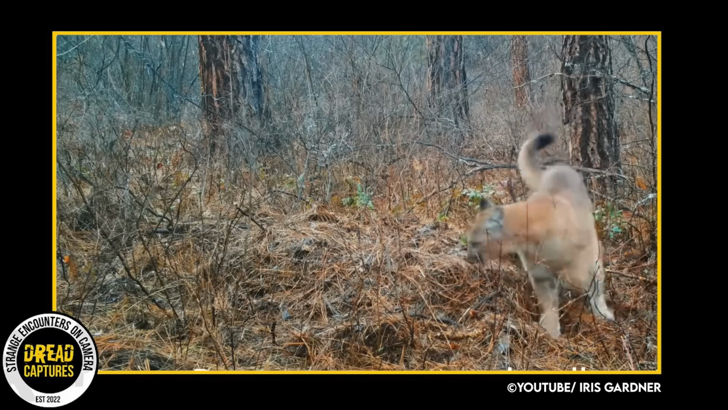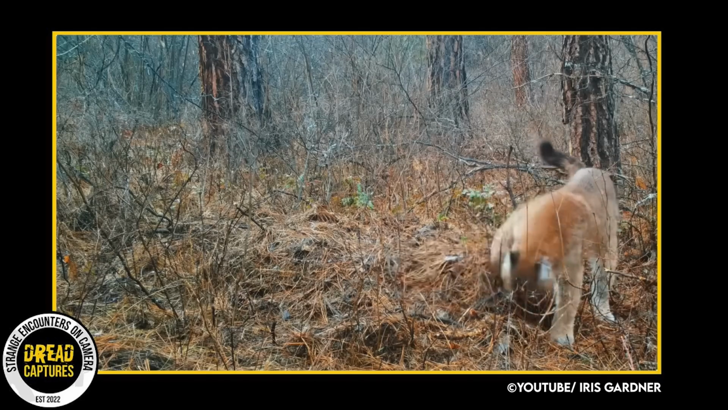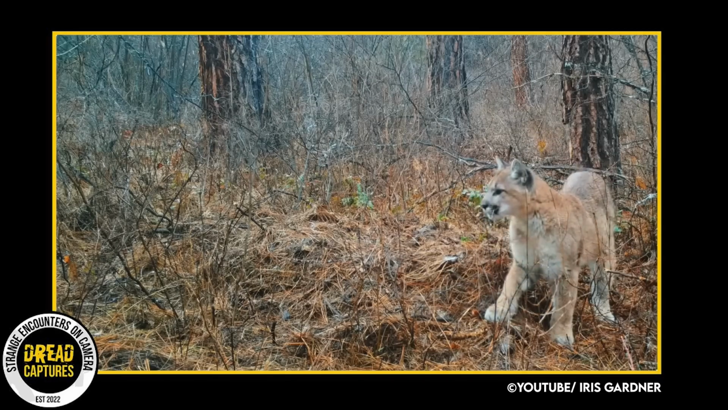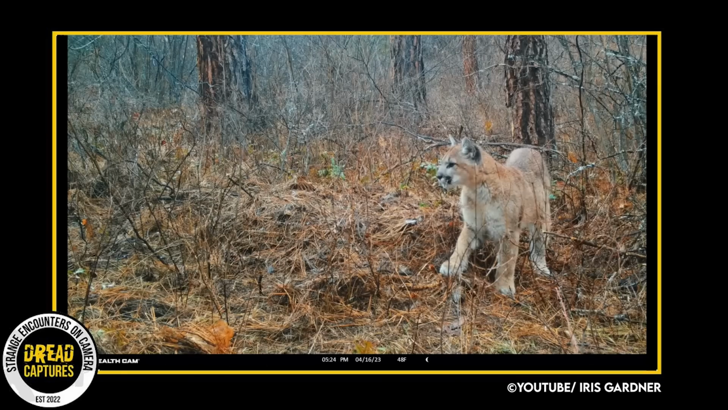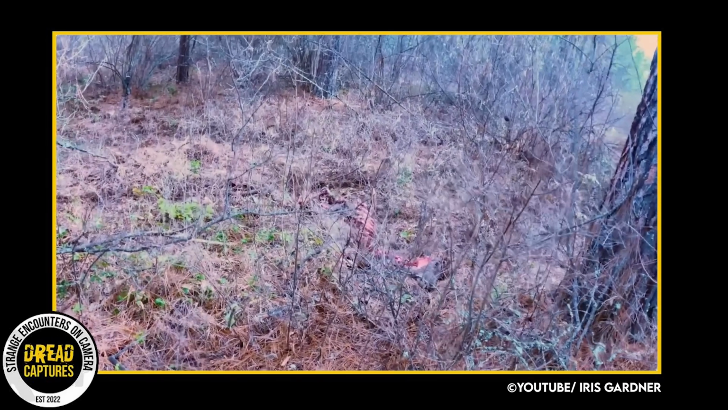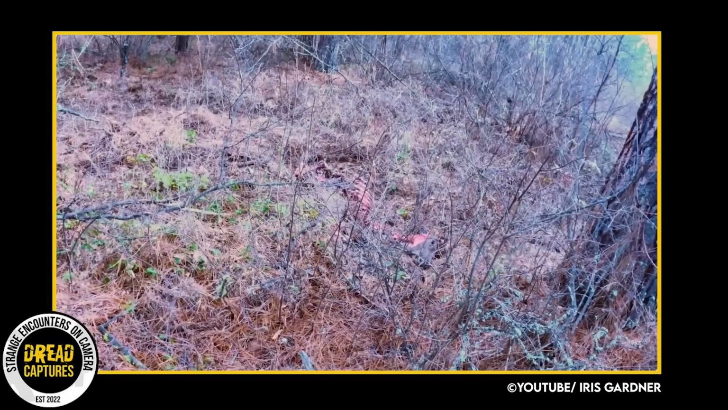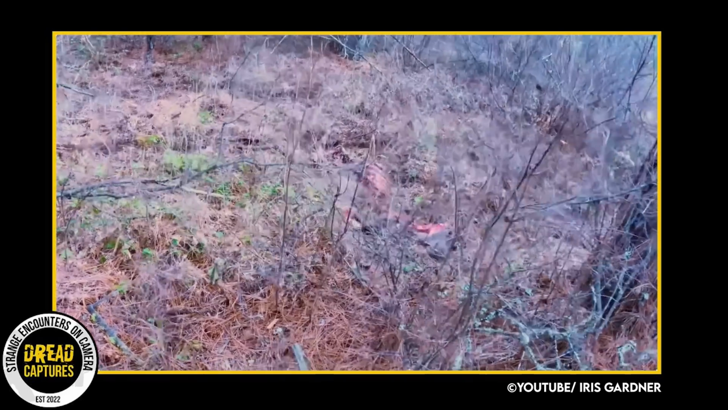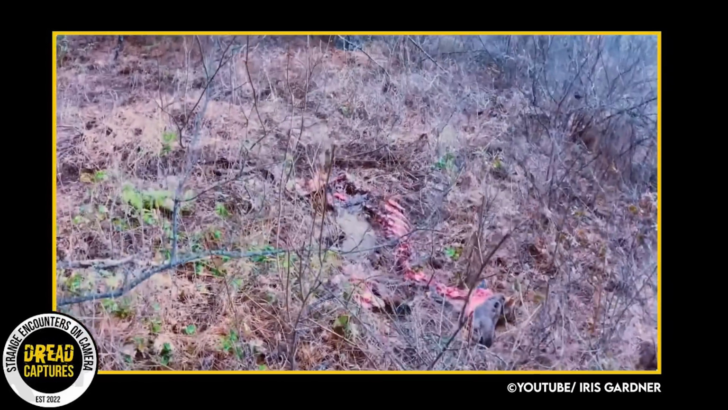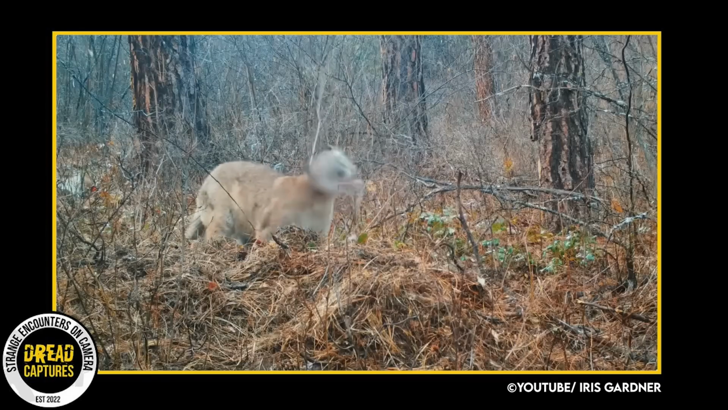Iris had an idea to set up a trail camera to see what she could capture, see which animals were coming to feed on the carcass. A few days later, she came to retrieve the footage. It turns out 3 mountain lions had feasted on the elk, leaving little more than bones and fur. It's amazing how fast they finished that thing off. The camera footage here is really cool. Watch this.